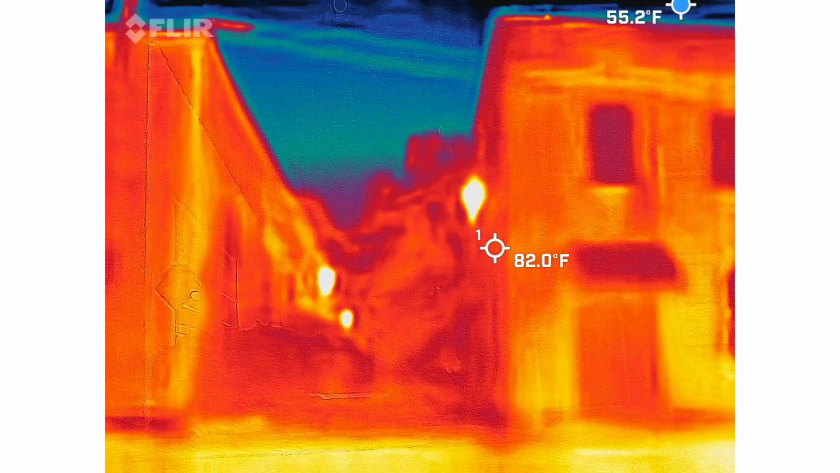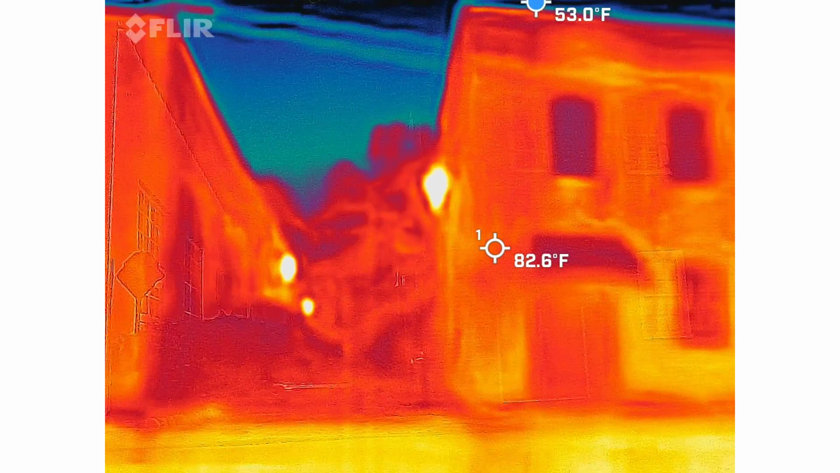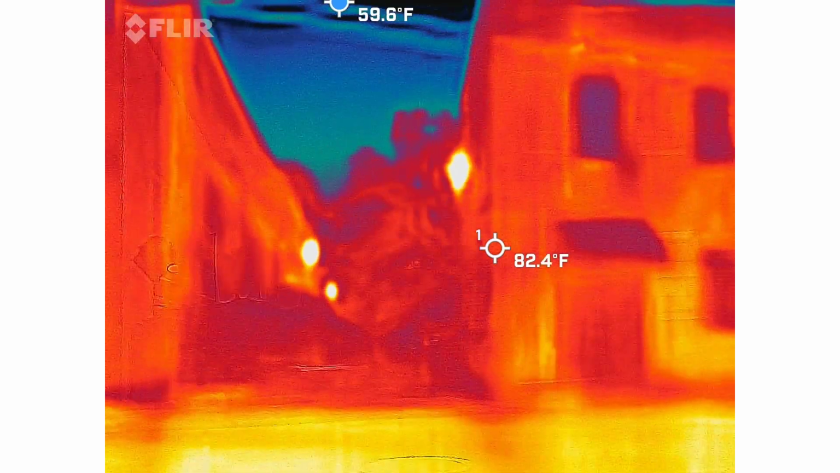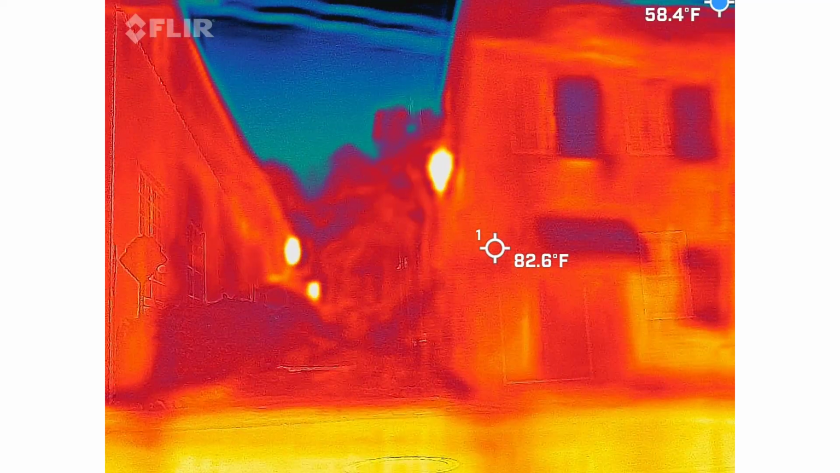What's outside a dining room window of a gentleman's beautiful mansion at the end of the alley. Well, he wasn't very happy with us. So he came out screaming. We moved on. The next day was Thanksgiving. I didn't have a tour.